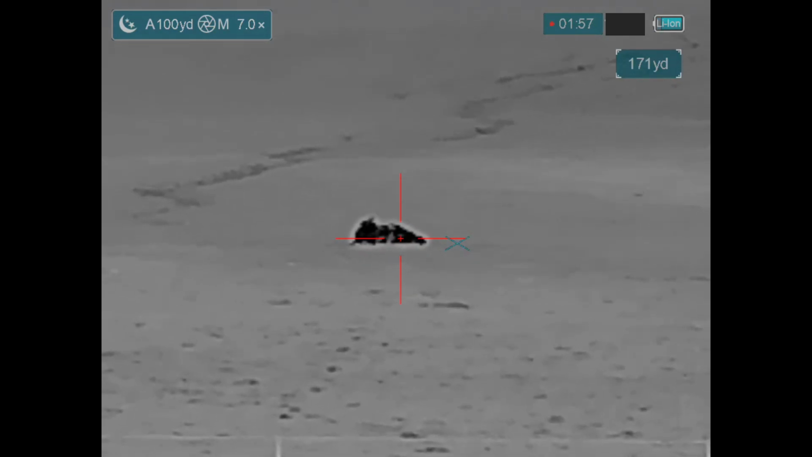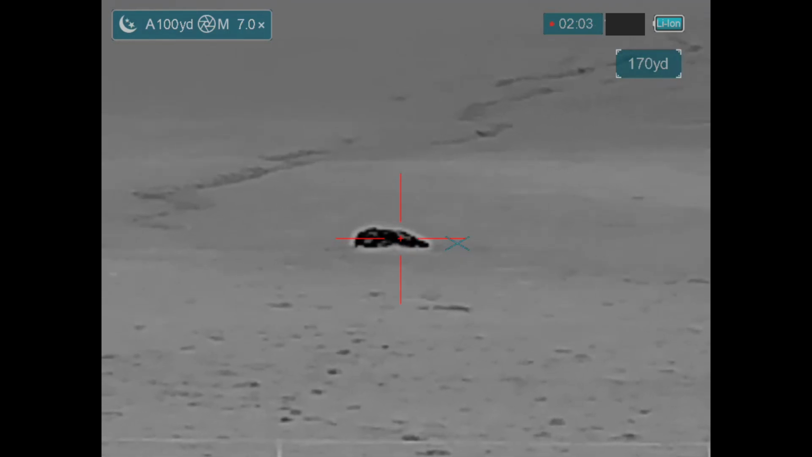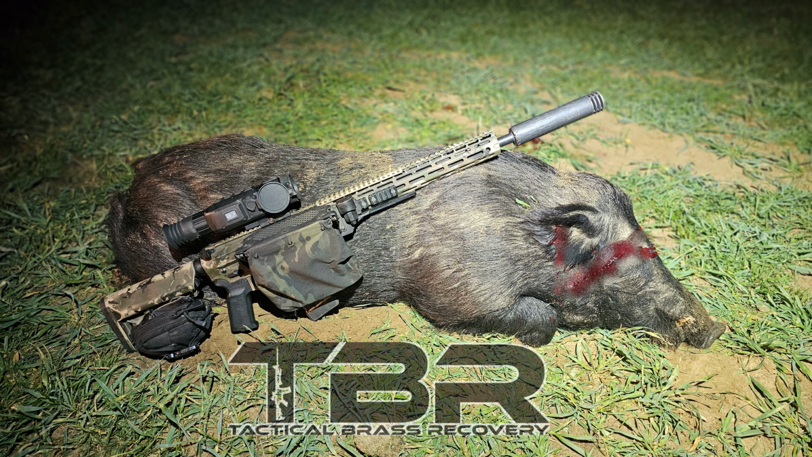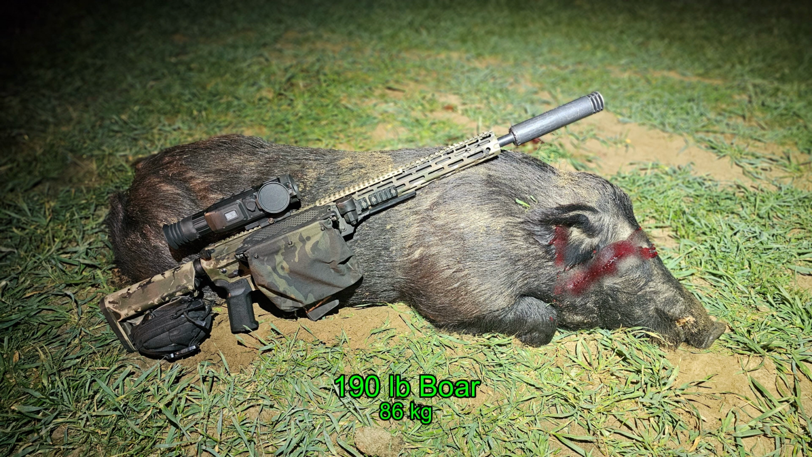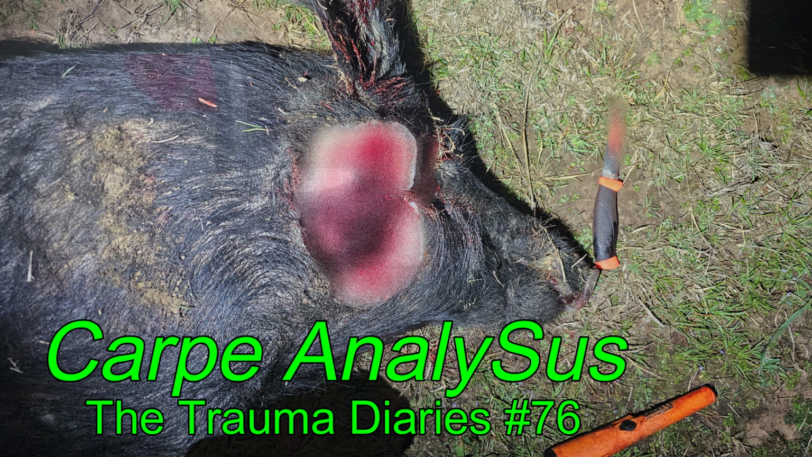Nice shot to the neck, and then a shot to the opposite side of the neck, and I've got a boar down. Brass Catcher by Tactical Brass Recovery. He came in at 190 pounds. And I will be doing carpe analysis at Trauma Diaries number 76 on this hog, but not the next one.